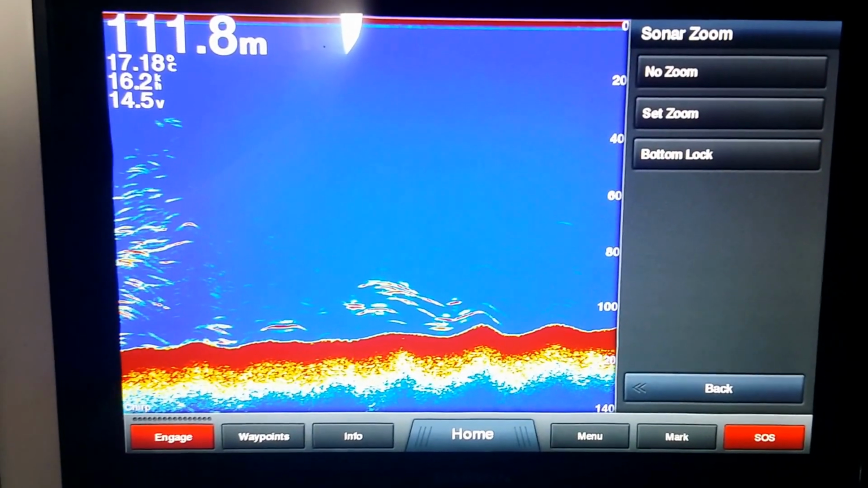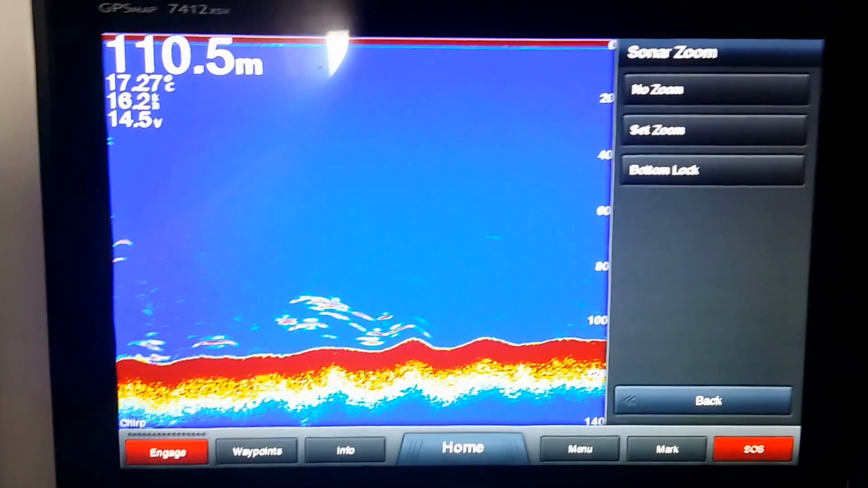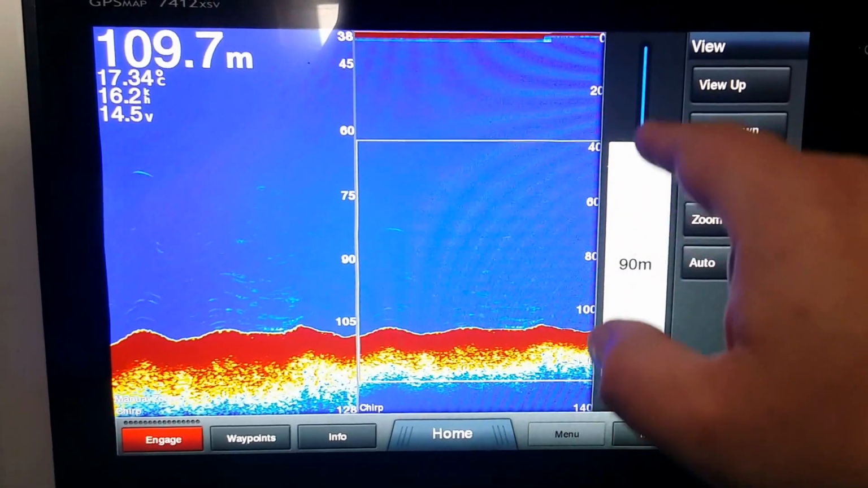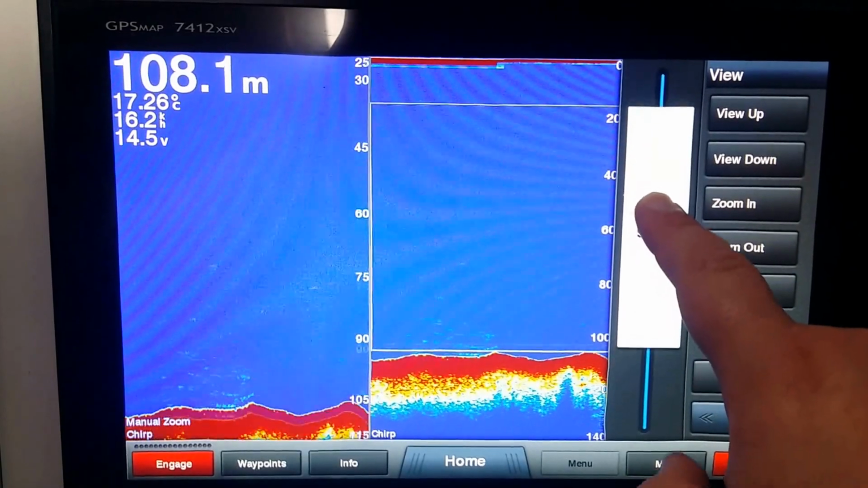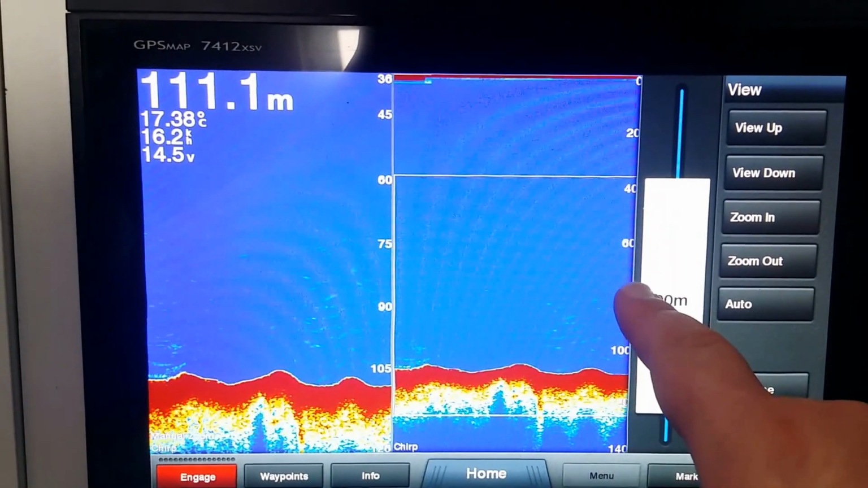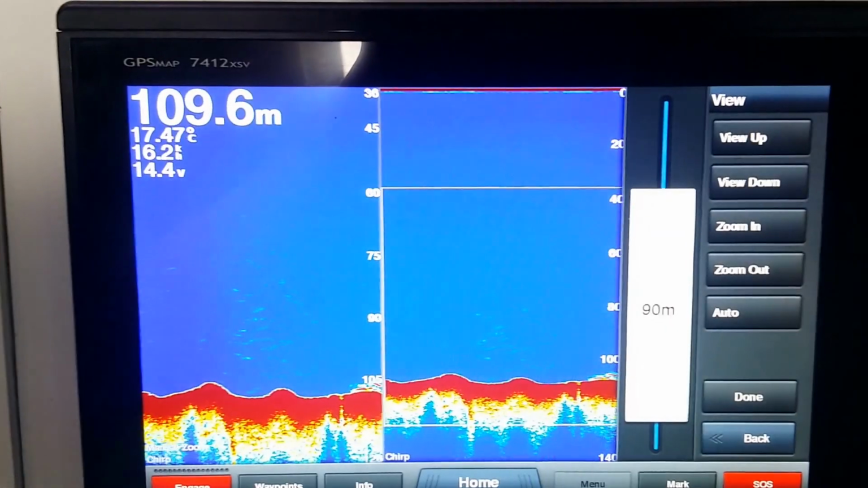If I press menu, I'll go back to chirp, we also have zoom. Zoom is a handy way to maximize the amount of pixels of your screen to look at the area of water that you want to see most. So if I go set zoom, you can see I've zoomed in on the bottom 90 meters. I can also look at the top 90 meters or anywhere in between.